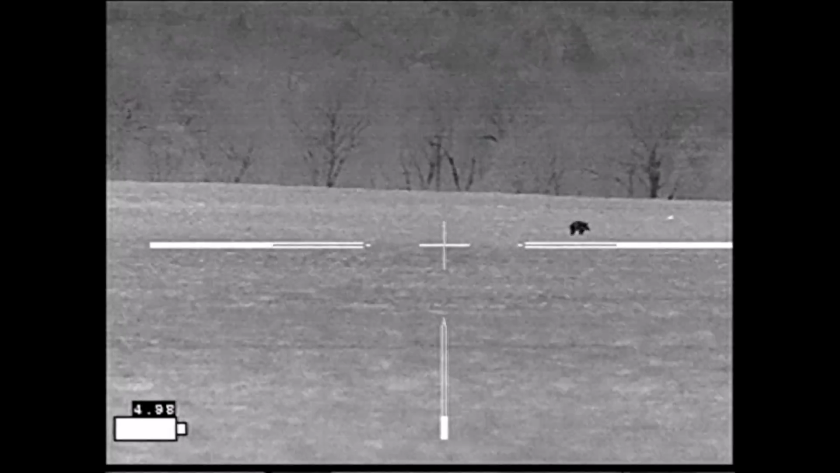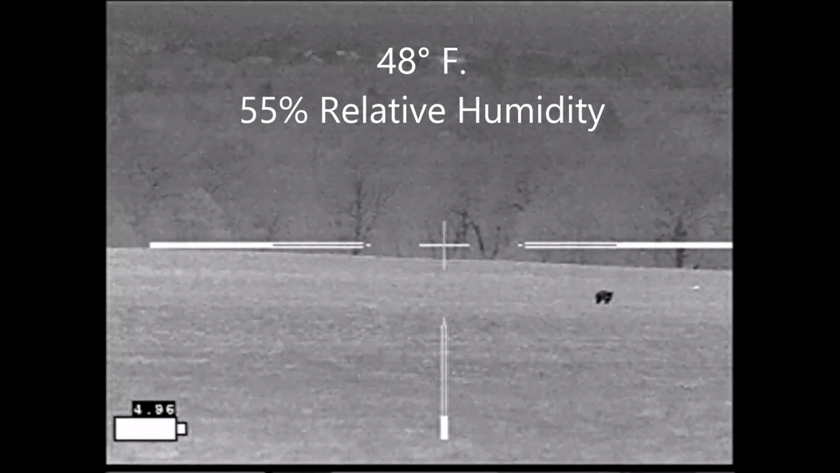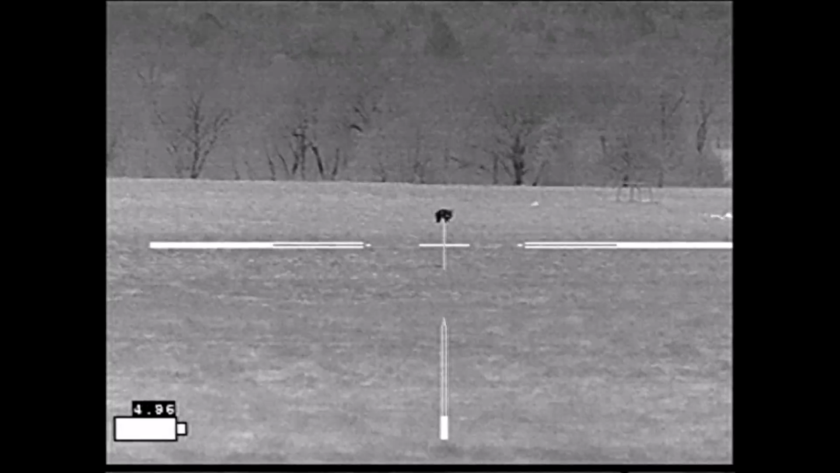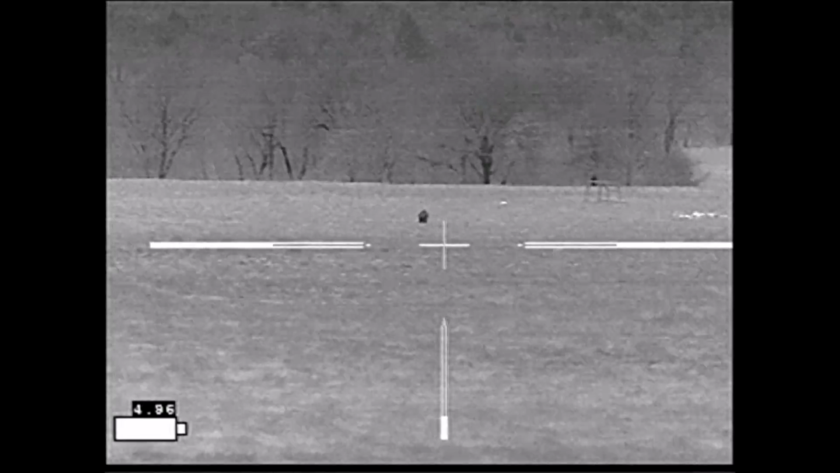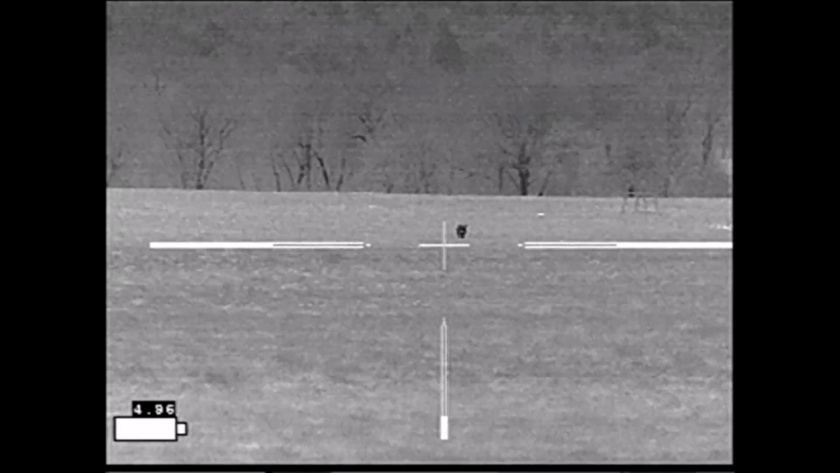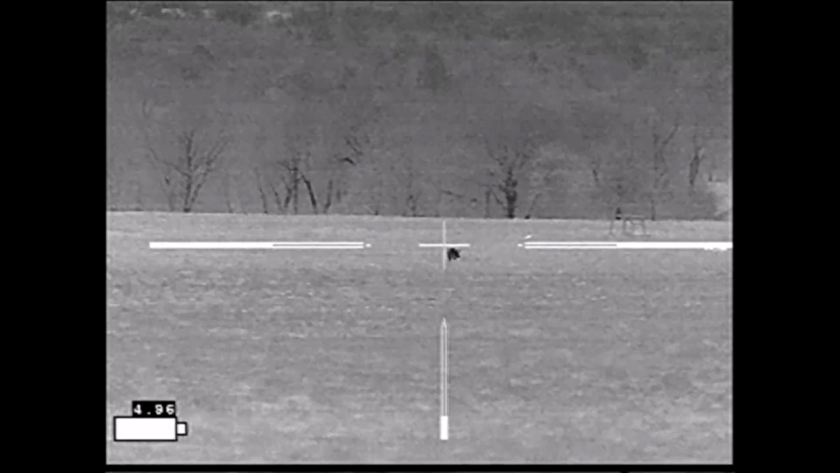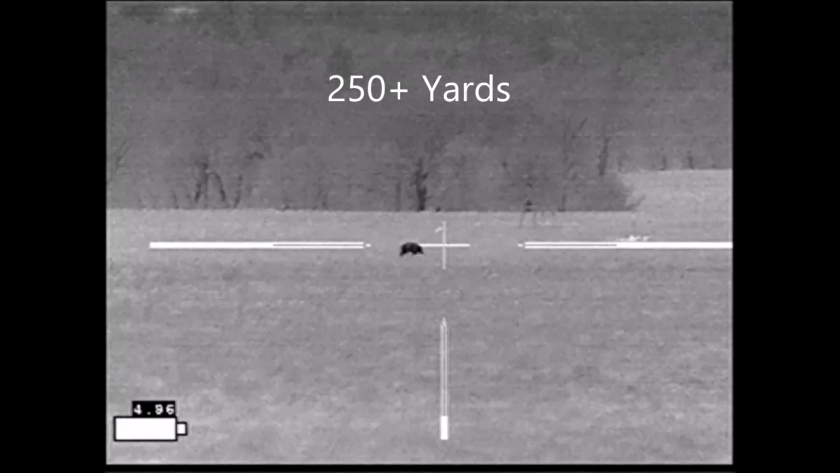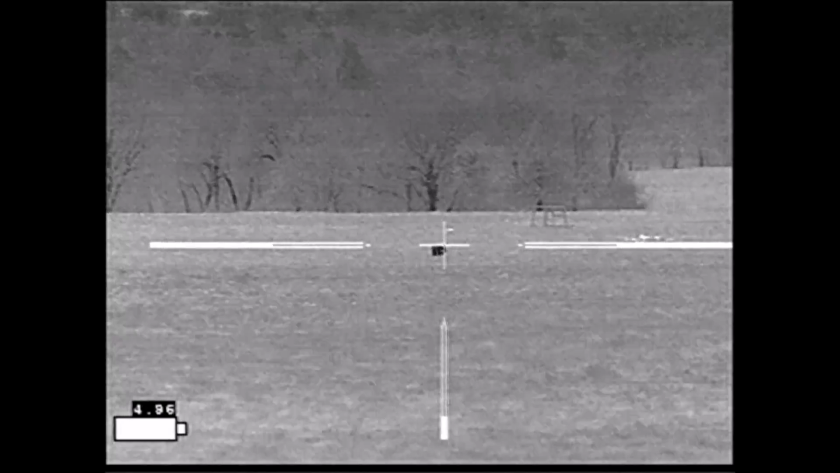I'm hoping the hog's going to come closer. He doesn't seem too interested at this point. But eventually starts heading in my direction. And then he sort of seems to lose interest. I'm thinking I should probably go ahead and shoot.